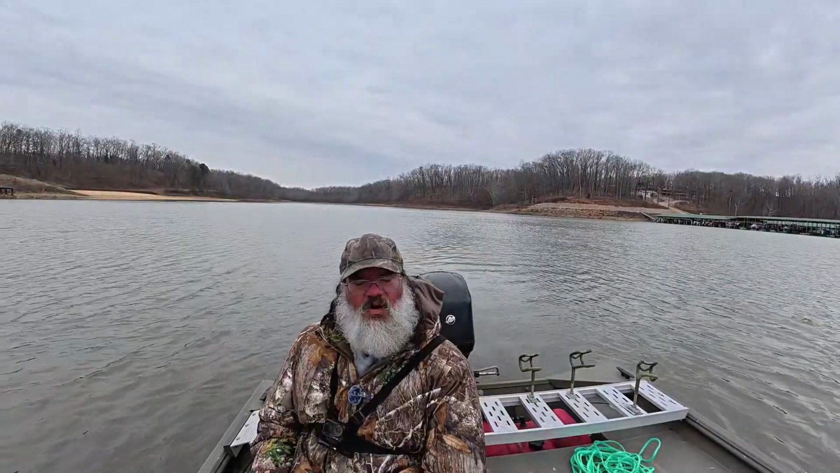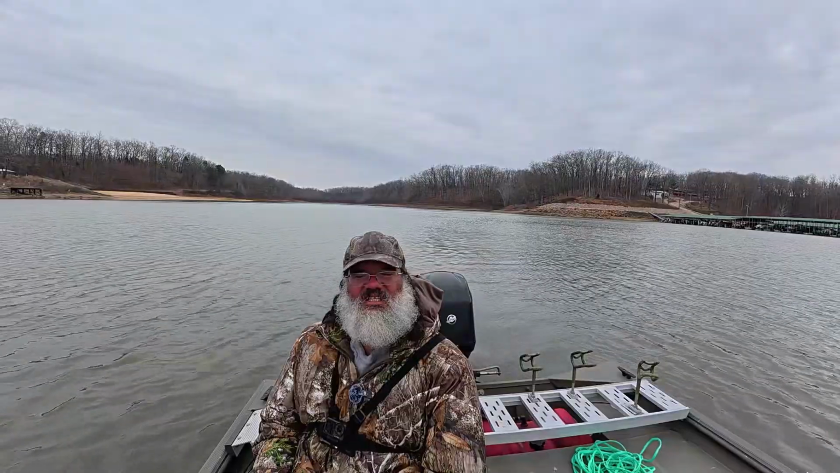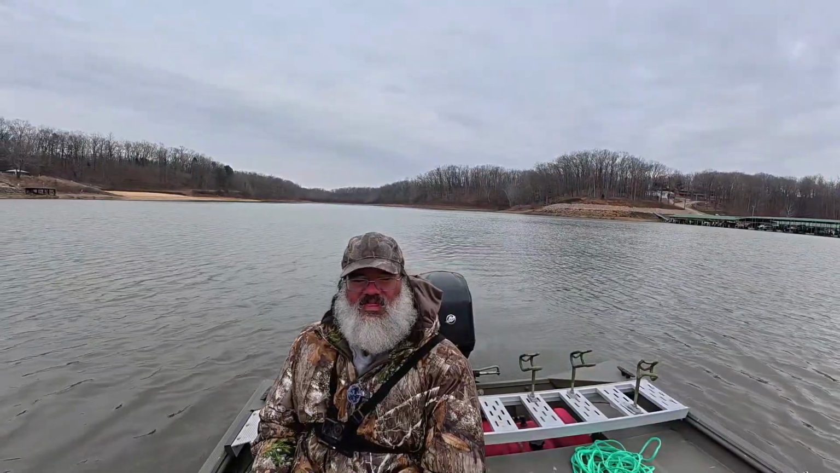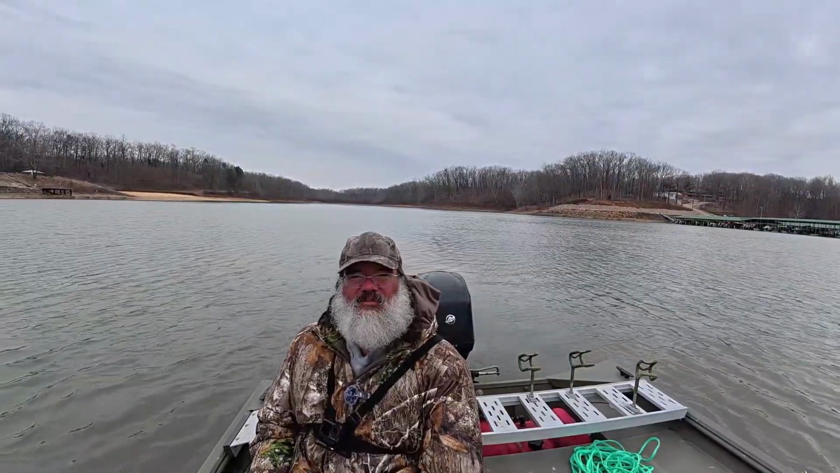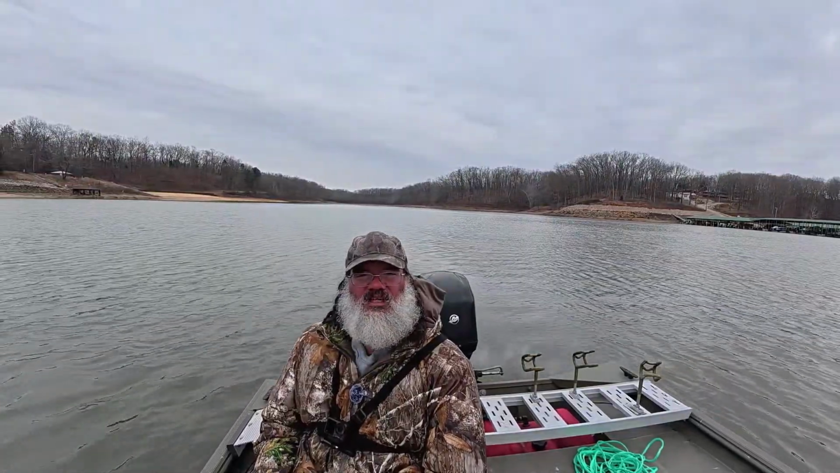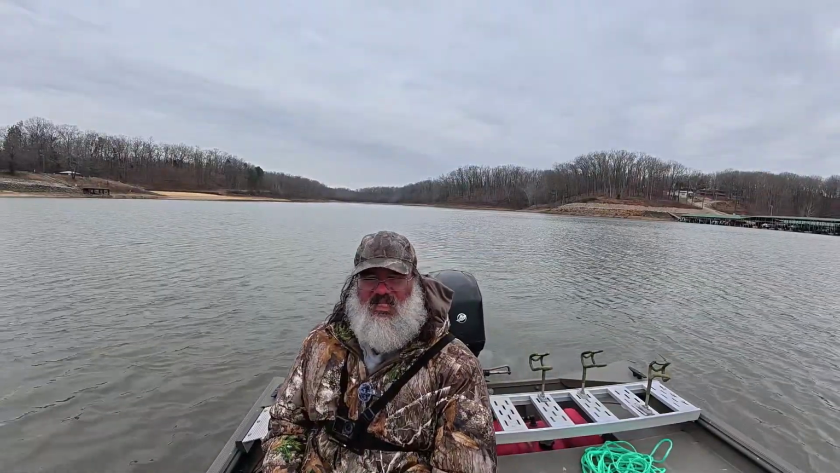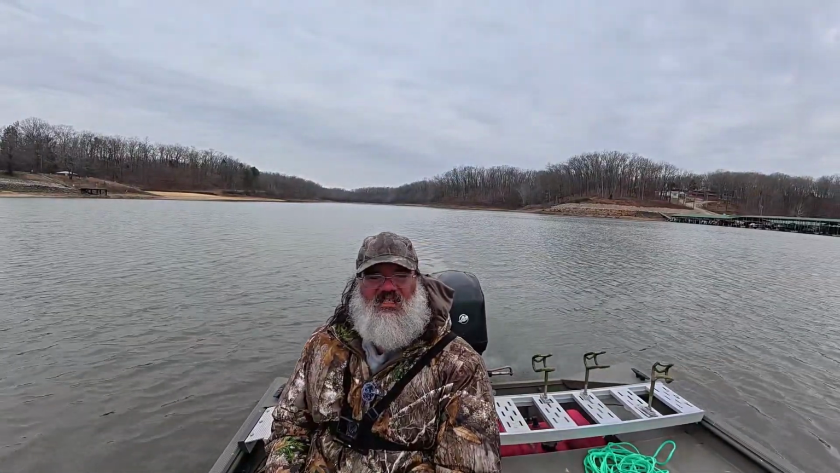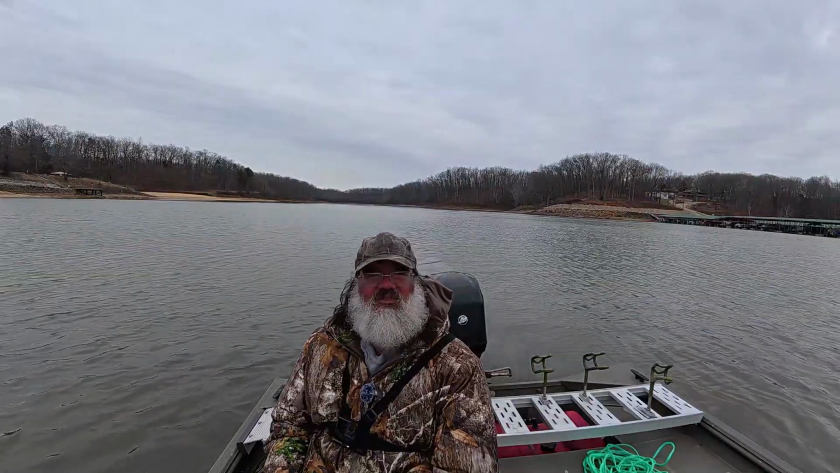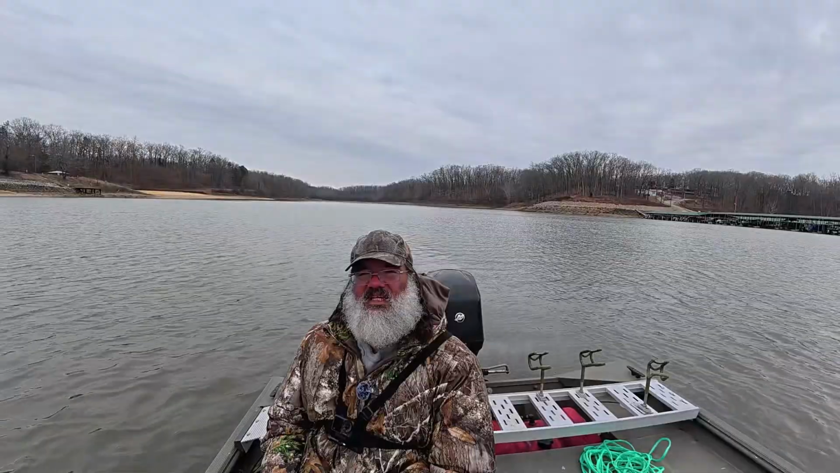So we're in a cold water scenario. The water temperature is 38 degrees, so them shad are going to be deep. It's cloudy. There's nothing to bring them up to the top of the water right now. They just ain't going to be there. Now, if the sun's shining and the water temperature is 38, you can find them in the shallows a little bit. But today they're going to be deep.